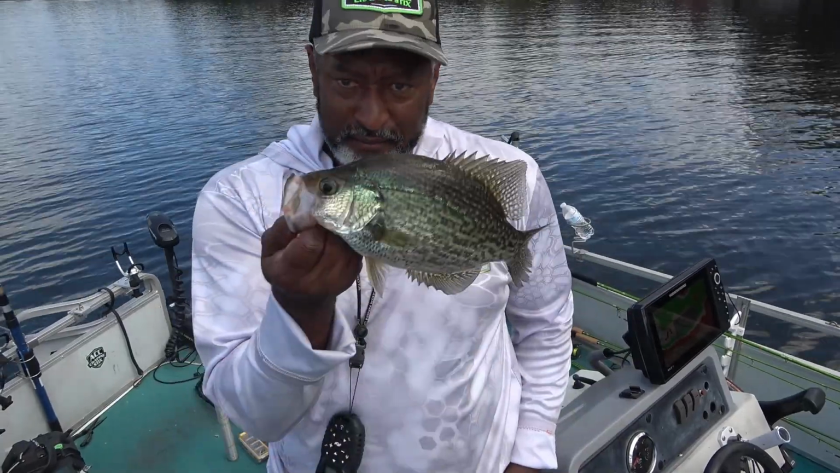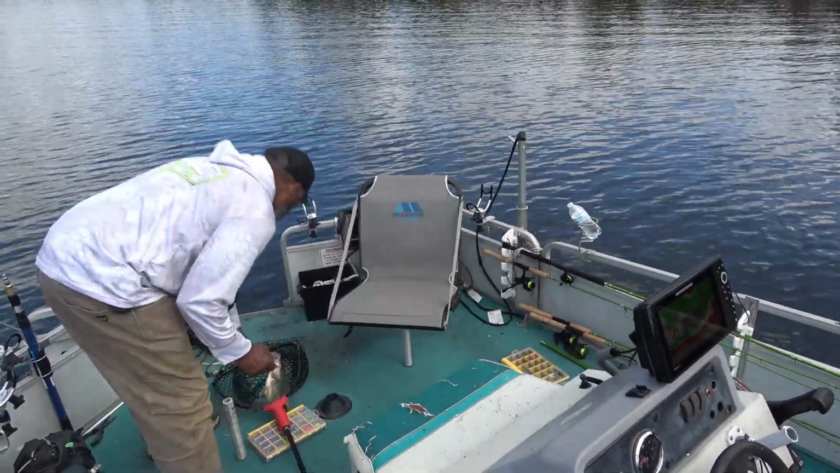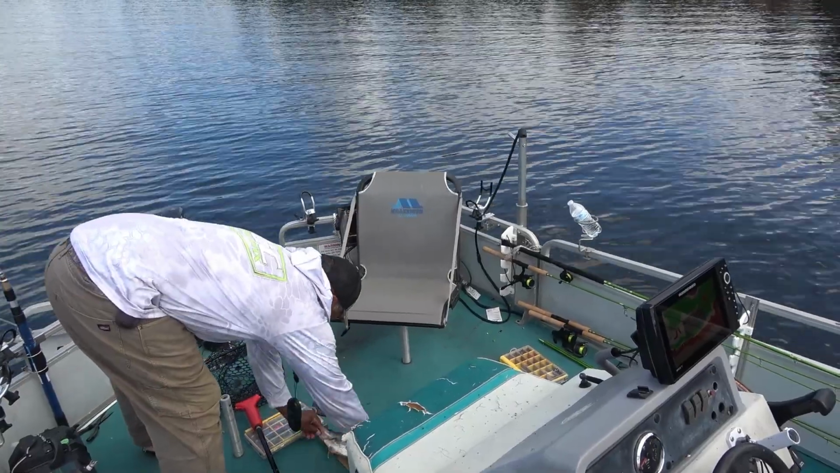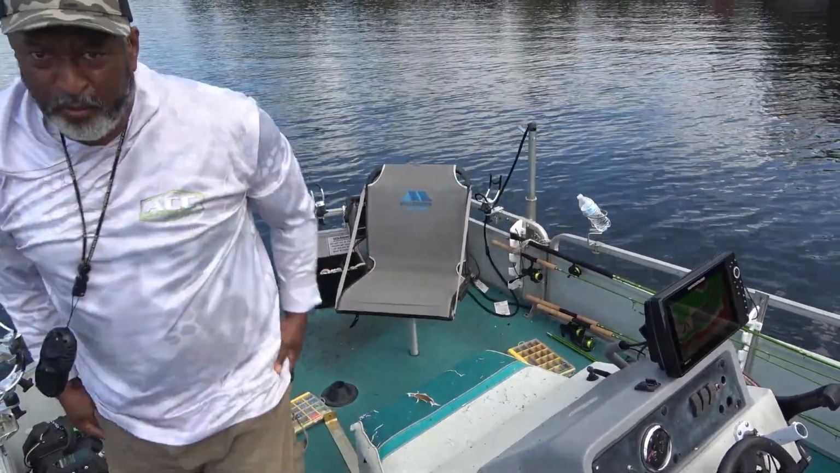That, my friends, is a nice one. 12-inch, folks. Going back down here deep and get another one.